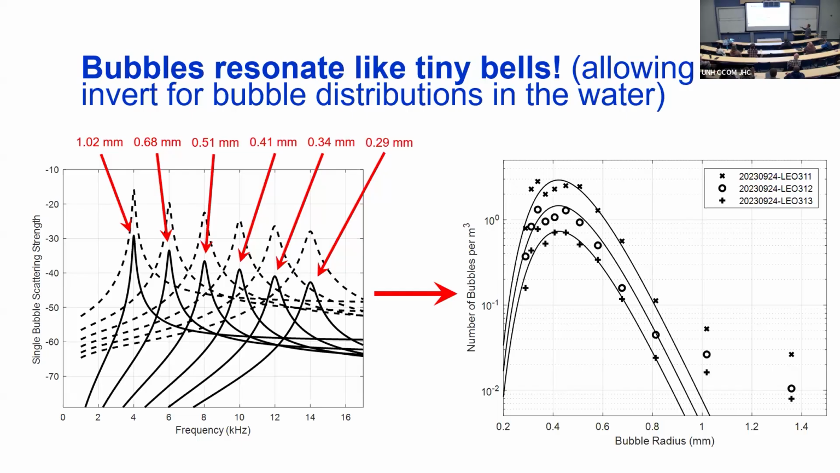What else to say here? Oh, you're going to look at this and you're going to say, oh, Tony, that's like 2 bubbles per cubic meter. Why is it so high? Well, the scattering strength of a single bubble is huge. So you can have just a few bubbles in your volume and it's going to be huge.